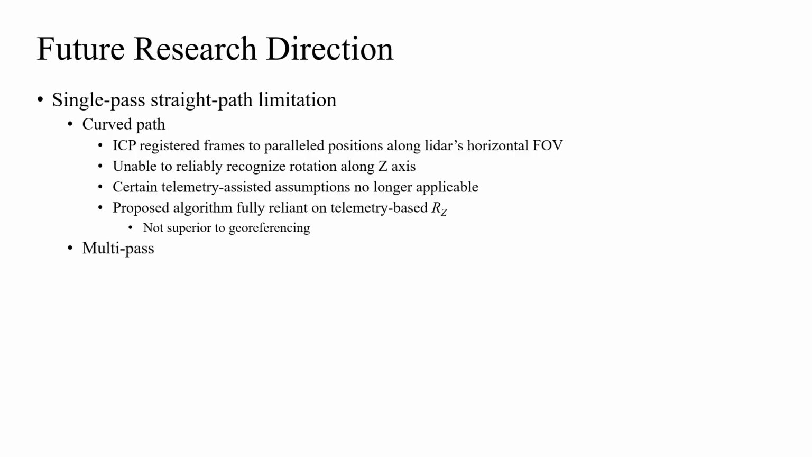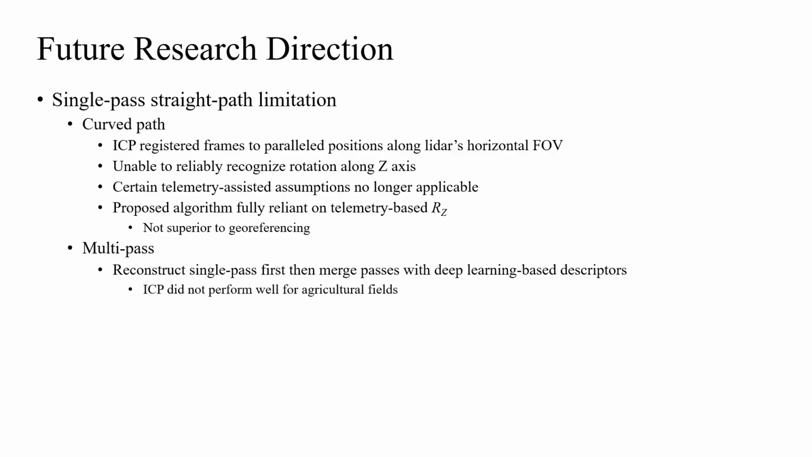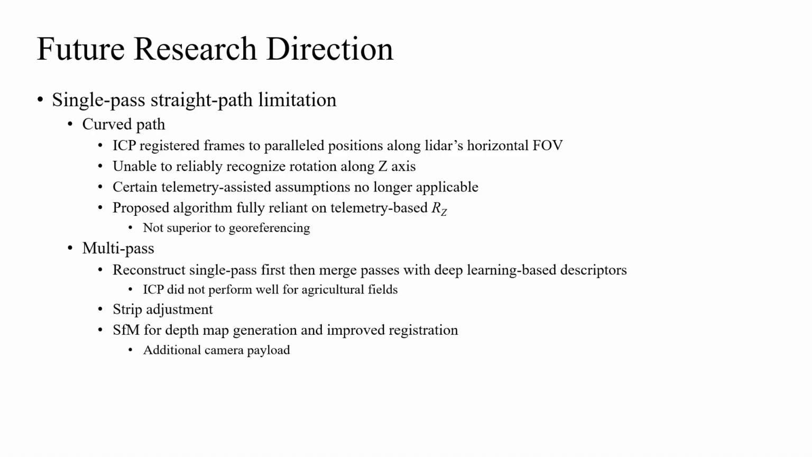For multipass LiDAR data, one potential solution would be to first reconstruct individual single-pass point clouds, and then merge overlapping data from different passes with advanced algorithms that utilize deep learning-based point cloud descriptors. Since our preliminary tests did not indicate traditional point cloud registration algorithms, such as ICP, could complete the task well for agricultural fields. Strip adjustment is another potential direction for multipass data registration. Image-based ranging techniques like structure from motion could also generate depth maps and help improve registration, although they require additional sensor payloads such as cameras.